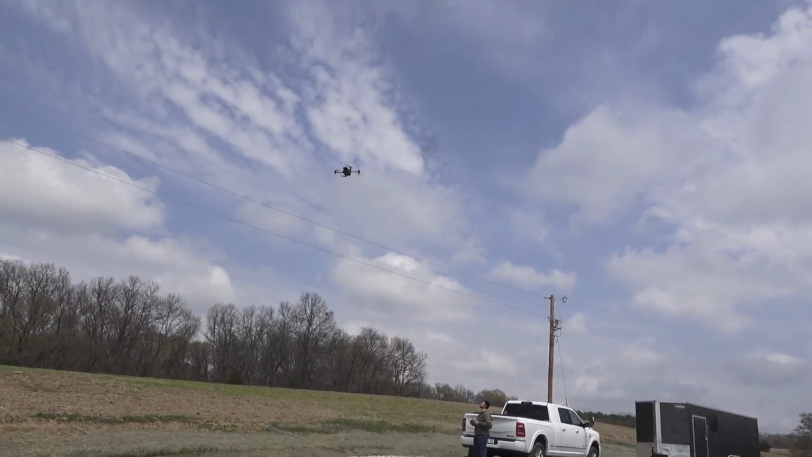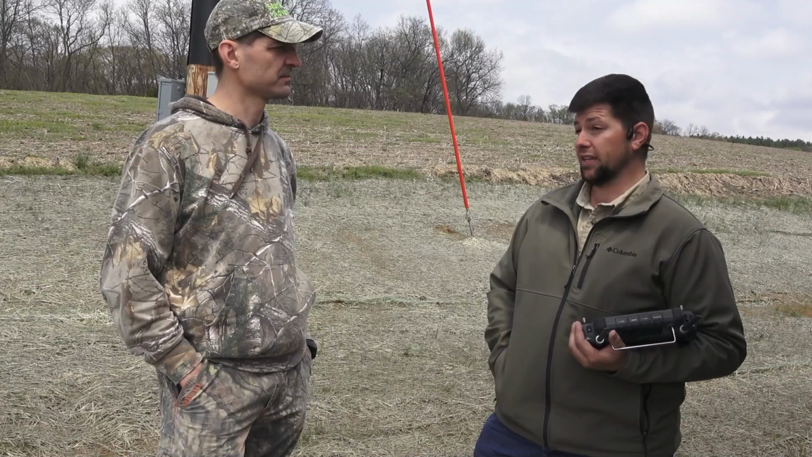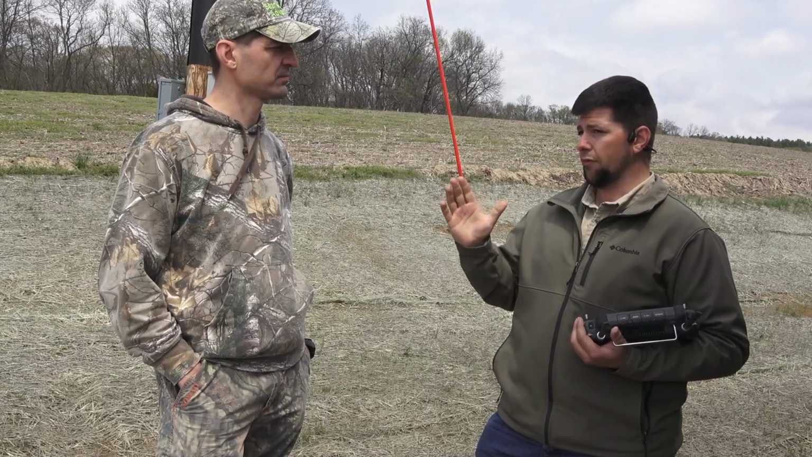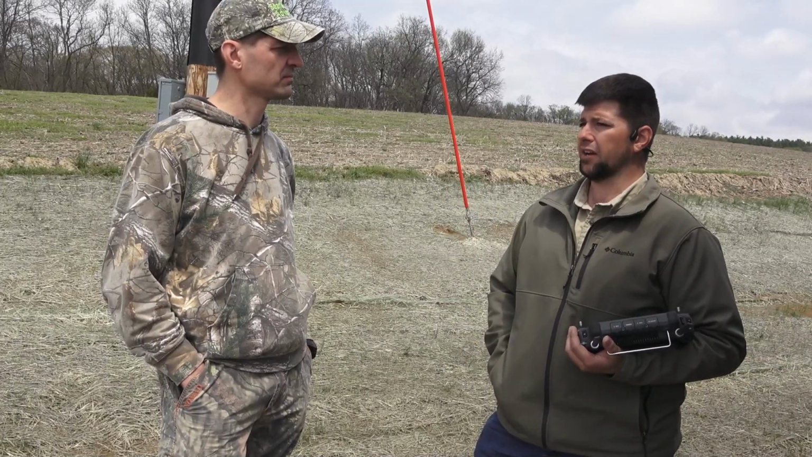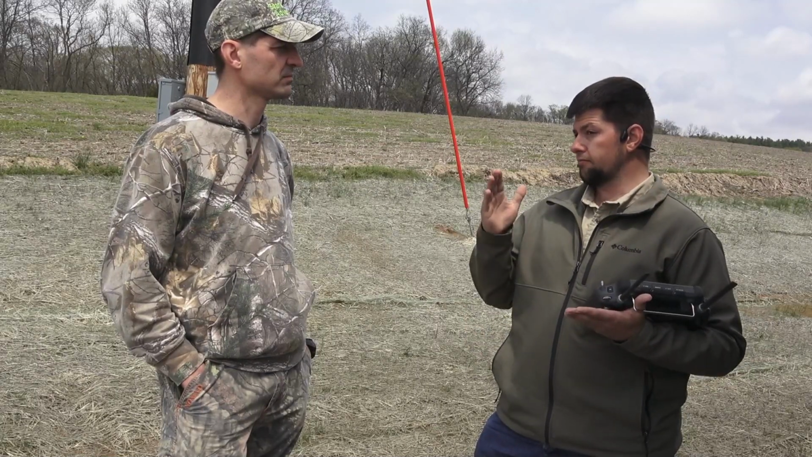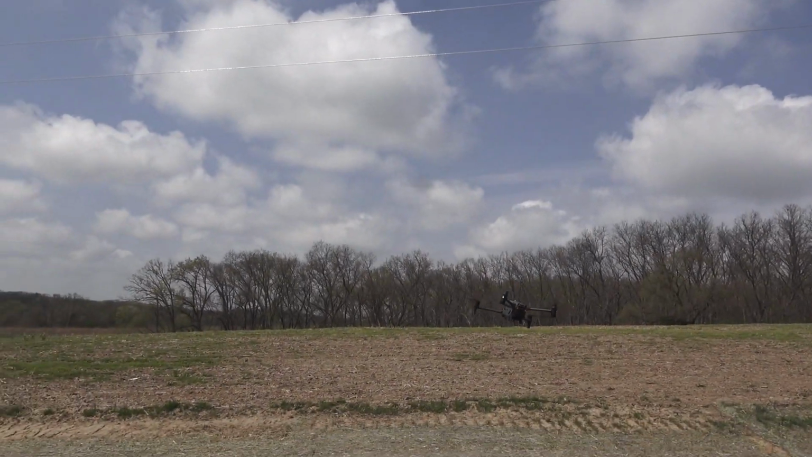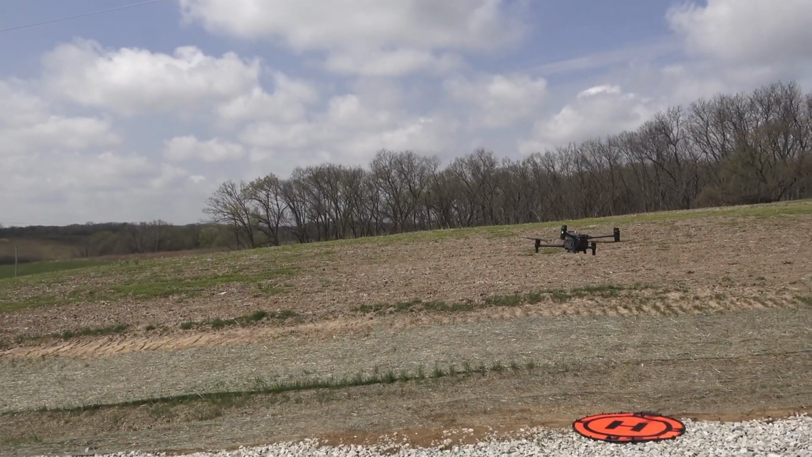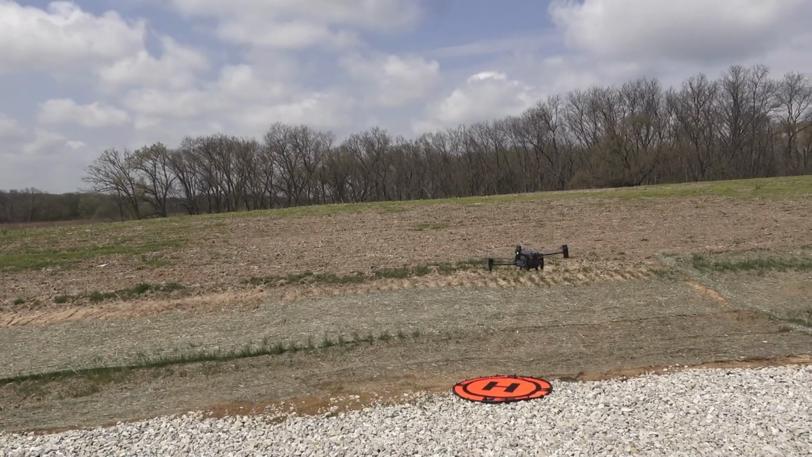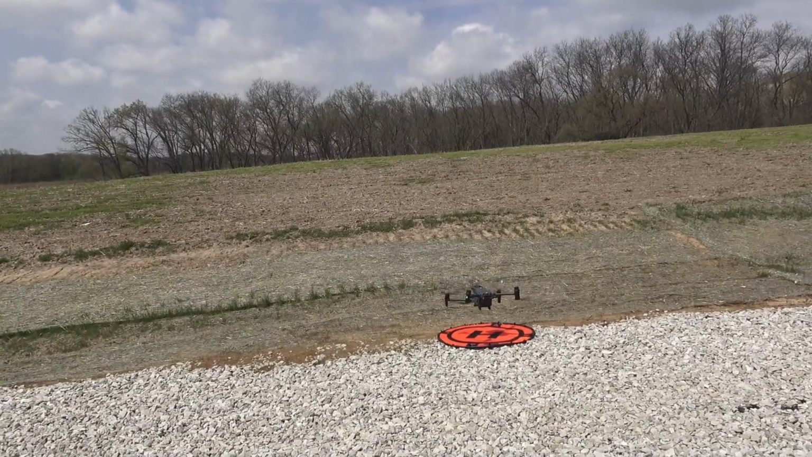And are there primary times of the year that you're running these surveys? There are. It's hard to do if it's full foliage. It's really difficult to identify what you're looking at. So you can do it anytime the leaves fall off, from October to this time of year, March, April. Generally, a lot of people like to wait until right after deer season, January, February, and see exactly what's going on.